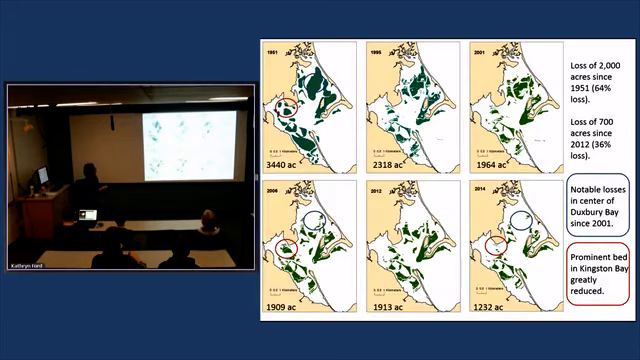So we've seen a loss of 2,000 acres since 1951. Here we have 1951, 1995, 2001, 2006, 2012, 2014. All these green polygons are from DEP mapping efforts. Since 2012, we've lost 700 acres. That's the work we were focusing on, but I'll explain in a second, these actual numbers are still really squishy. However, there are notable losses, clear big losses of eelgrass in Duxbury Bay.